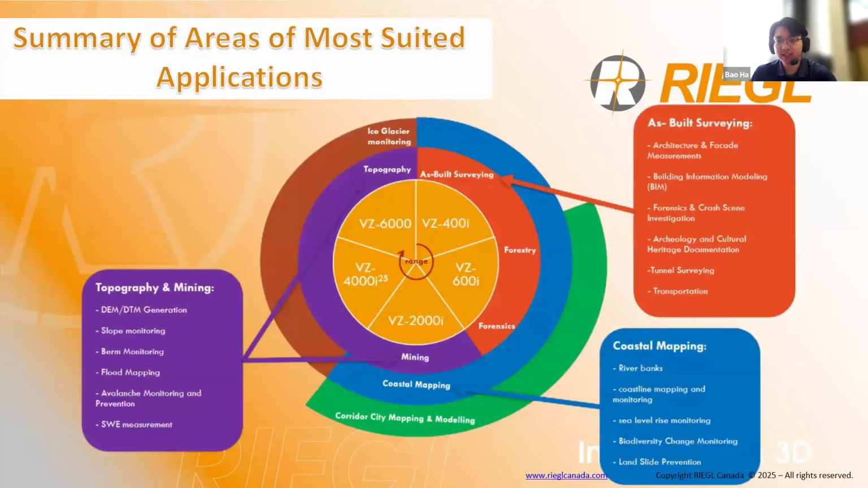After sharing my insights on my experiences with TLS applications in today's age, I've put together this diagram to help break down where RIEGL systems really shine. Let me say upfront that every one of these scanners can technically handle all these tasks, but some models are just better suited for certain jobs, based on the range, and that's what this visual is all about.